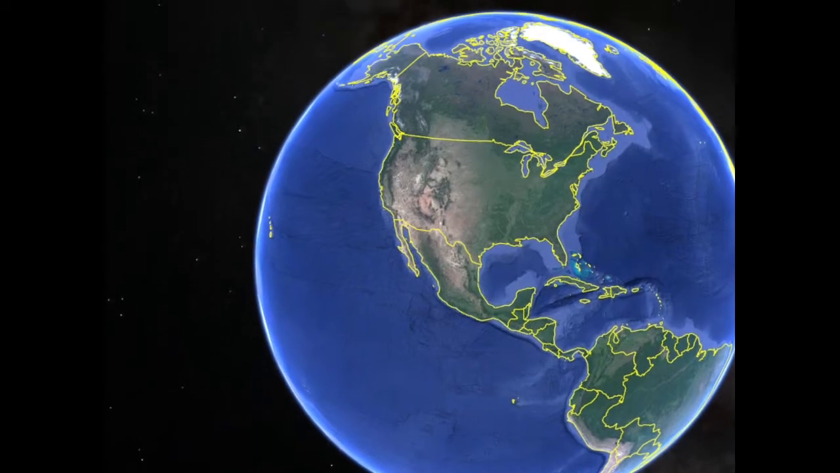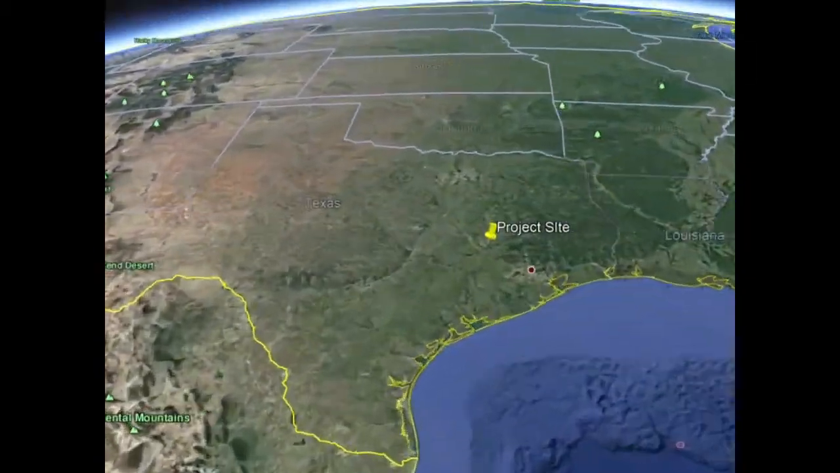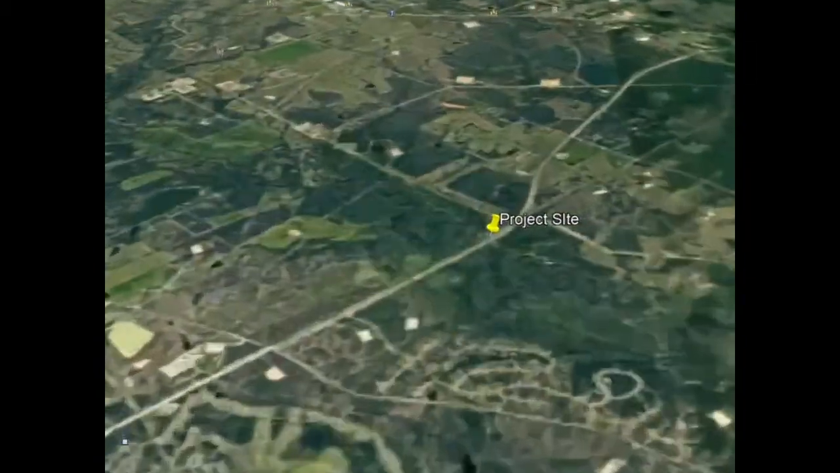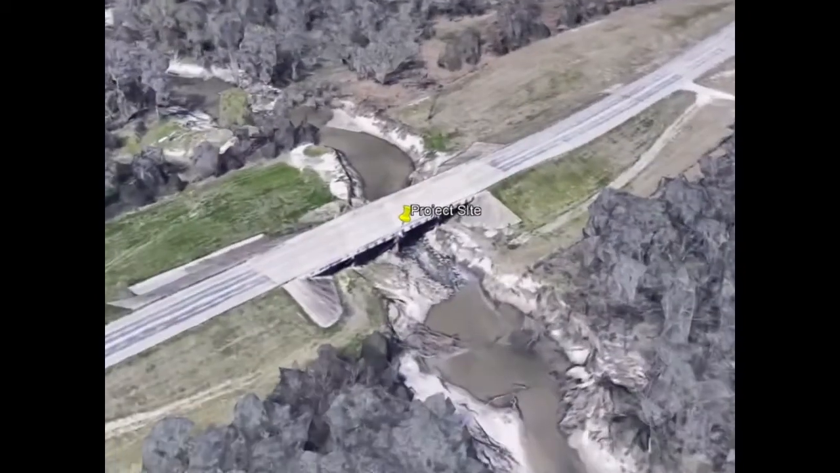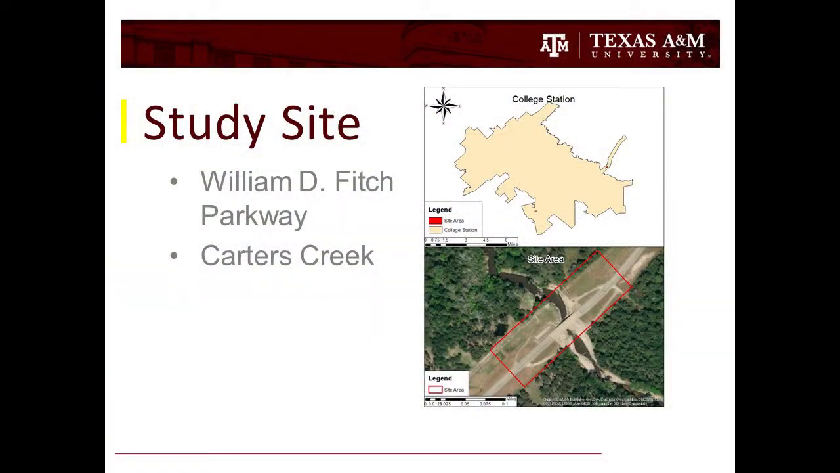We chose this area in College Station because it's a small study area that was done by a former group, and the Texas Department of Transportation would also want to do this area due to the erosion of the bridge. The study site is located on the eastern side of College Station along William D. Fitch Parkway. Carter Creek runs under the bridge, which is the main reason that the columns under the bridge are eroded so much.